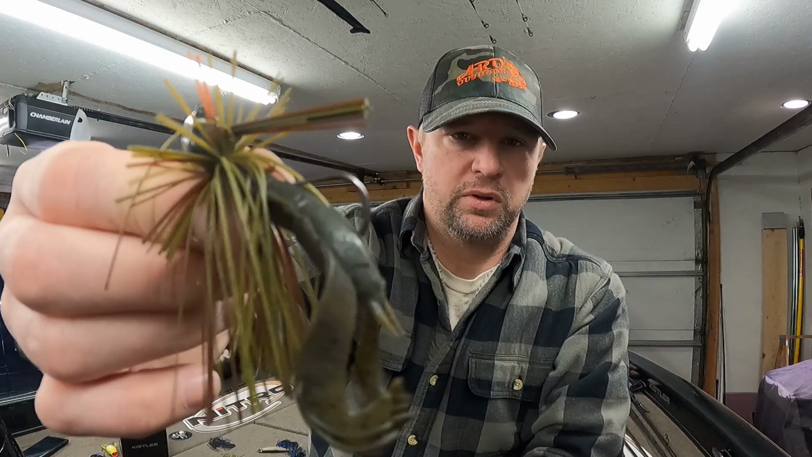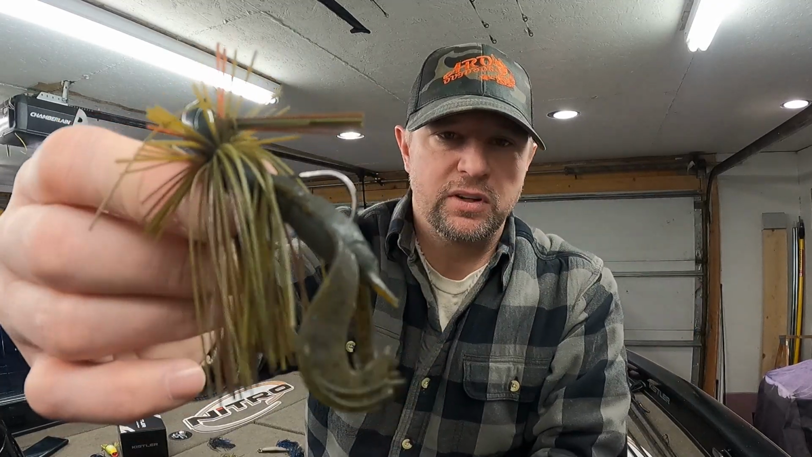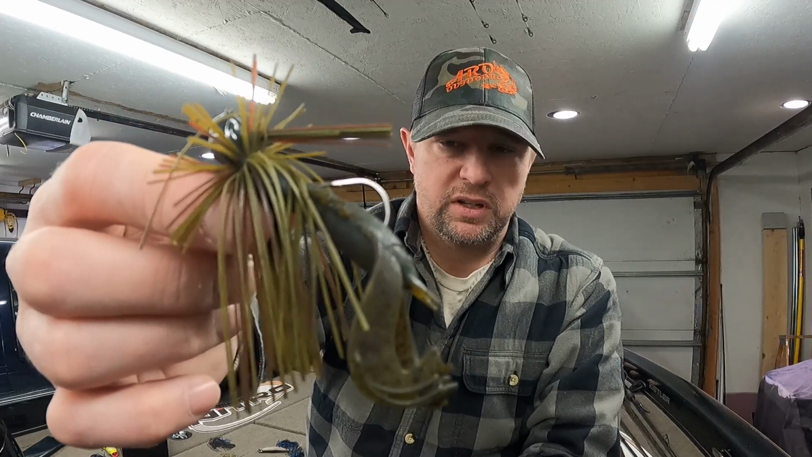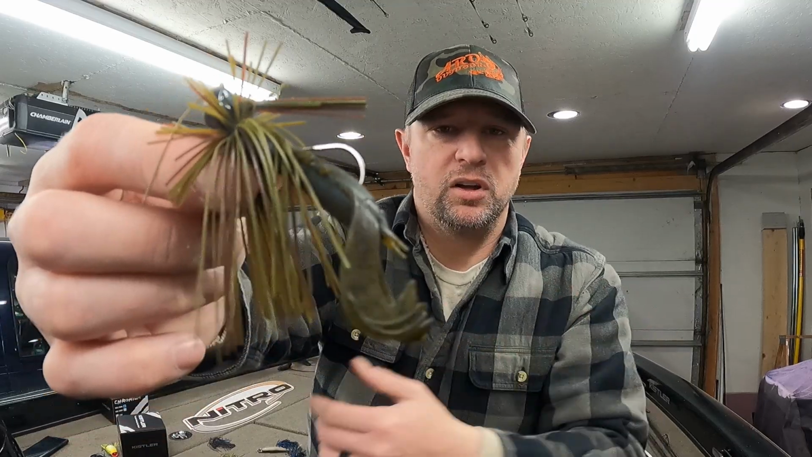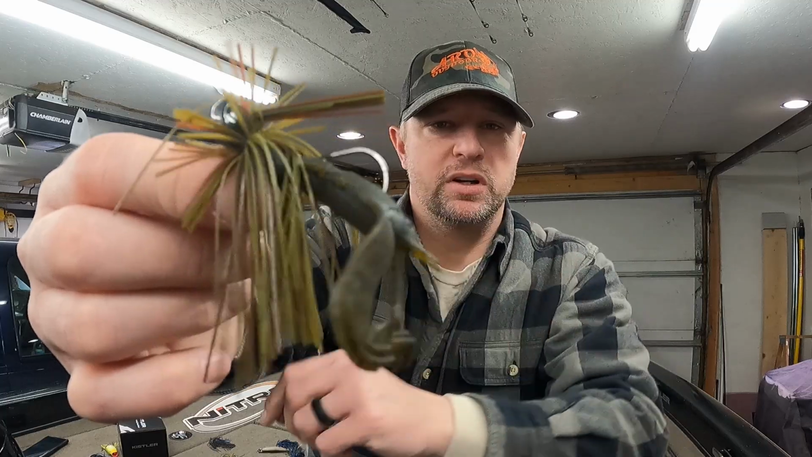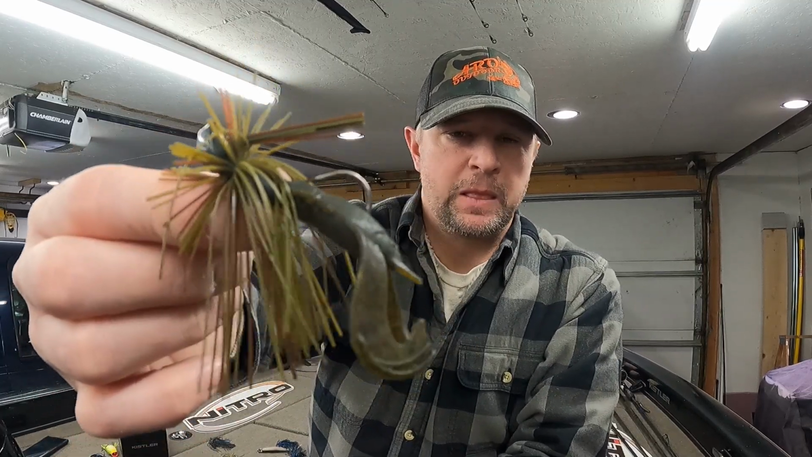This is another one of those baits where I wanted to get some bites and see if they'll crush it. I was having a tough day on some of the bigger jigs and some of the other lures, so I rigged this up and they started biting it. Then I bent over the hook and tried to get some more bites off of it to see what they really wanted.